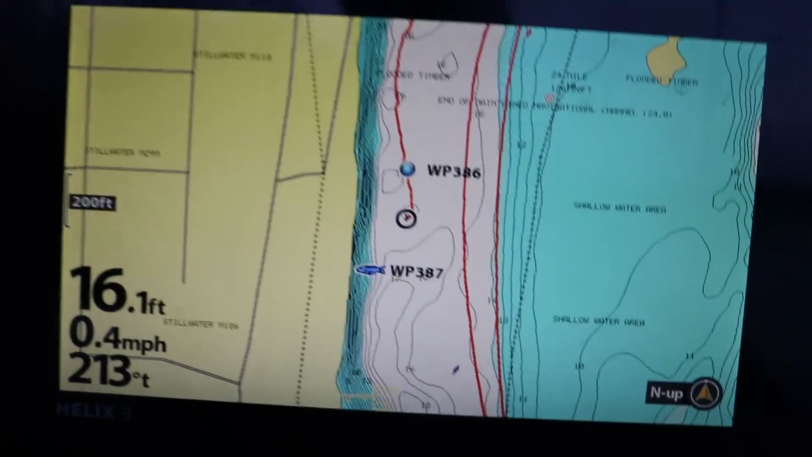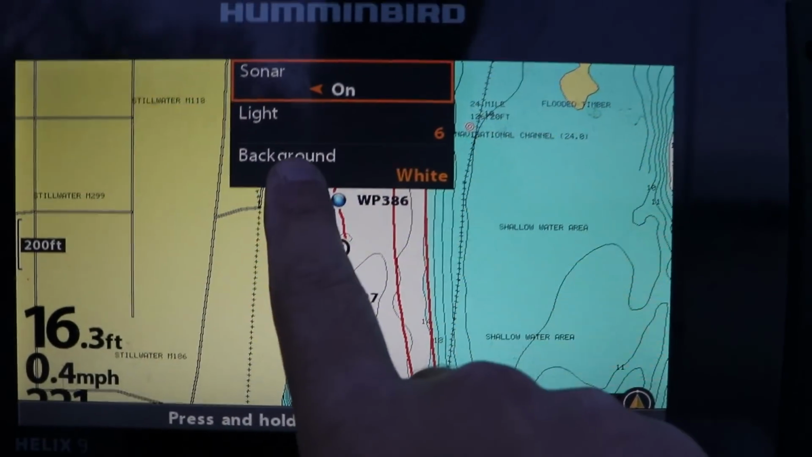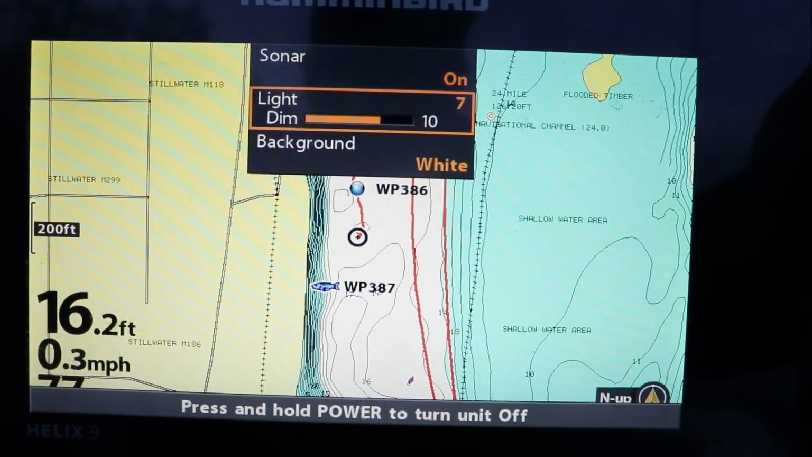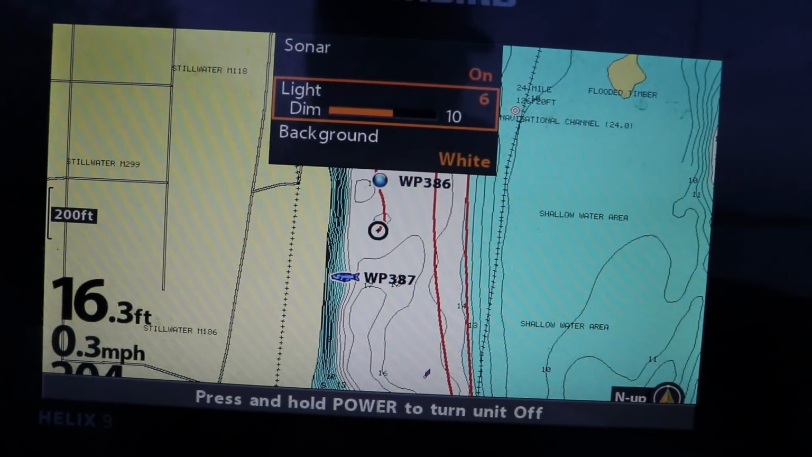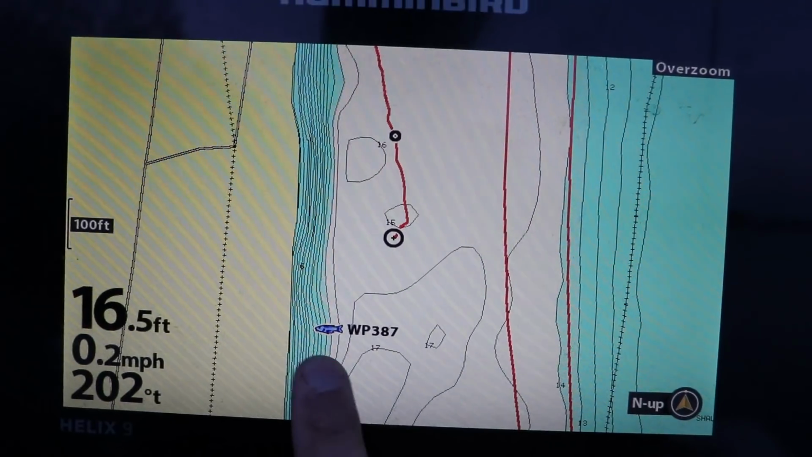All right. Oh, another little tip here: if you hit the power button one time, you can adjust the backlight. It's getting dark right now, so normally I had it at 10, which is really bright, but if you start running at night, you just turn down the light a little bit to whatever you want. If it's dark out, I usually turn it down to dim. It's easier to run at night. Just a little tip.